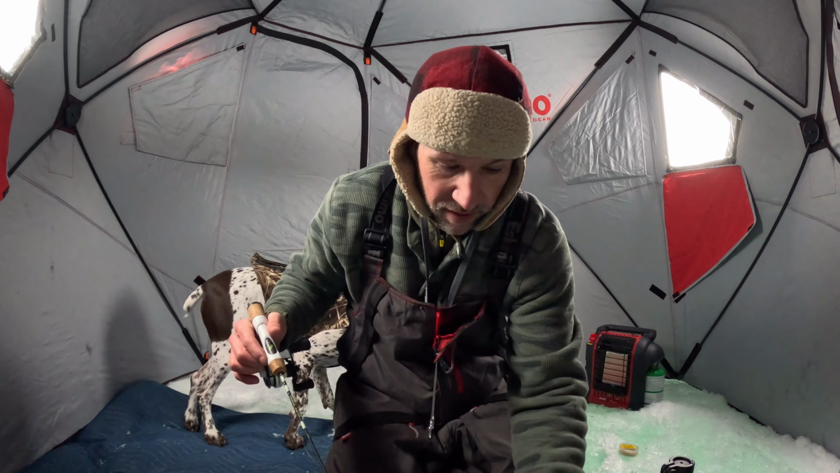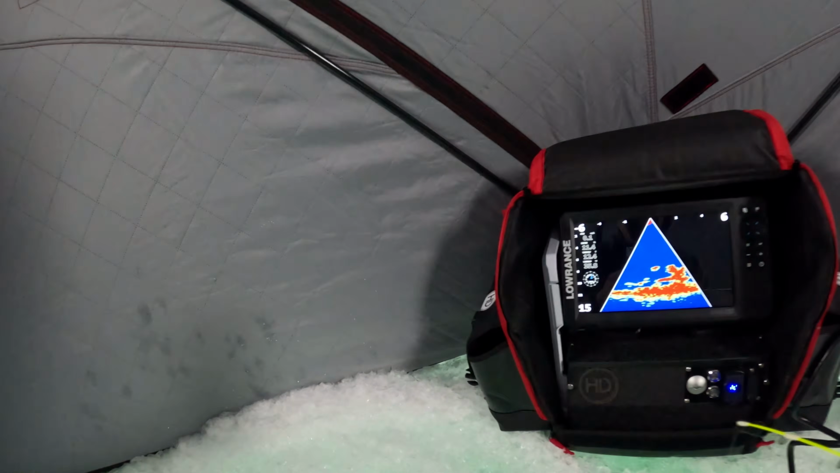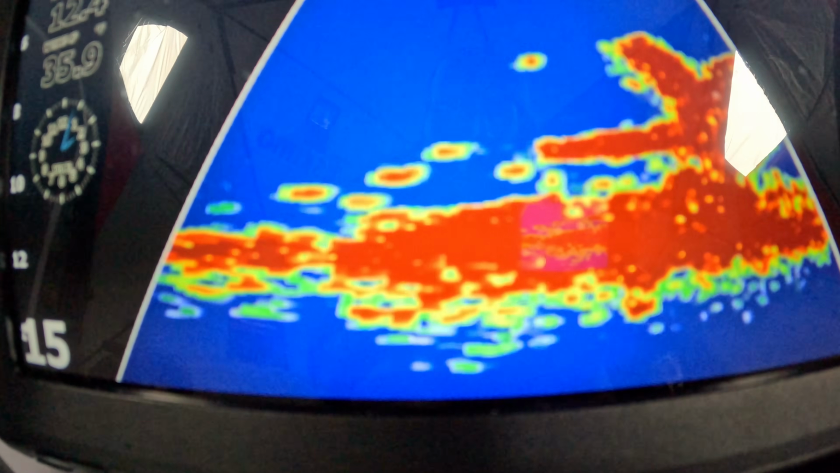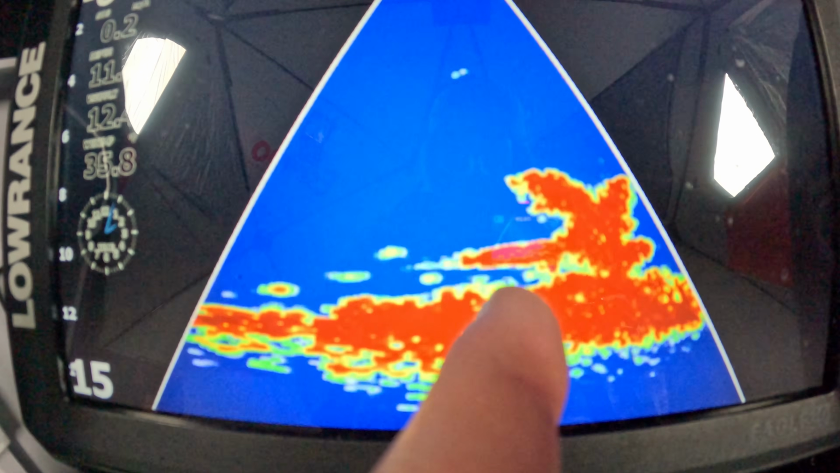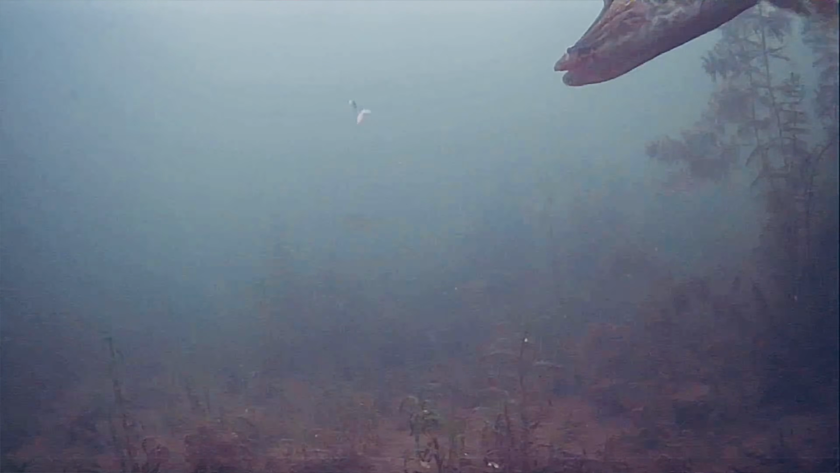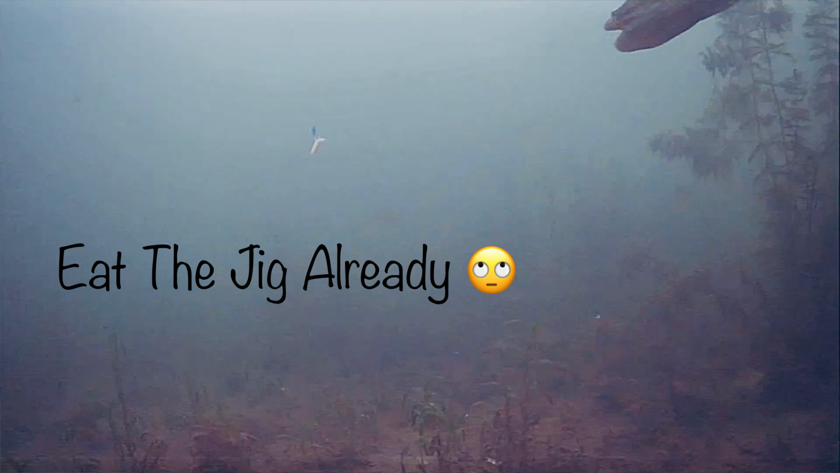Yeah, there's some big ones down there, that's for sure. And we are right over that structure too now. I'll show you guys. Big old long dude. He just showed up. It's that right there. He came out of that structure right there, and all the fish took off, which is not great, but we'll see.